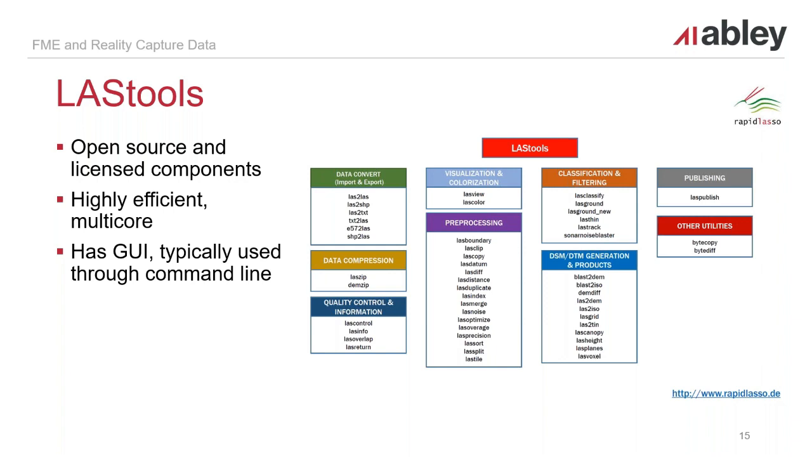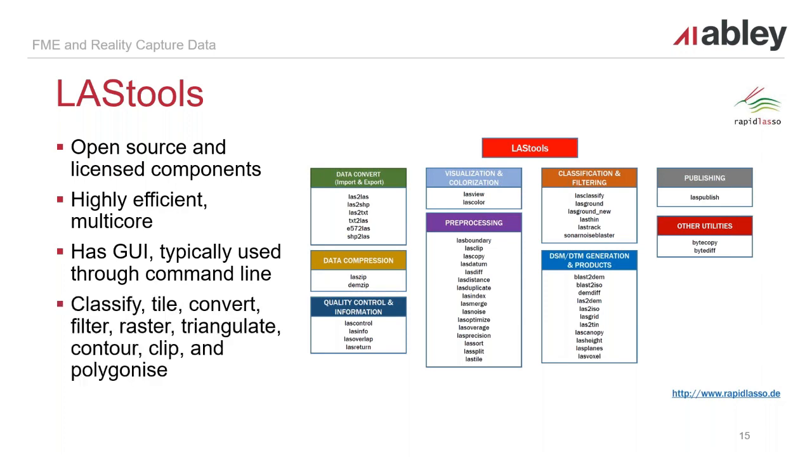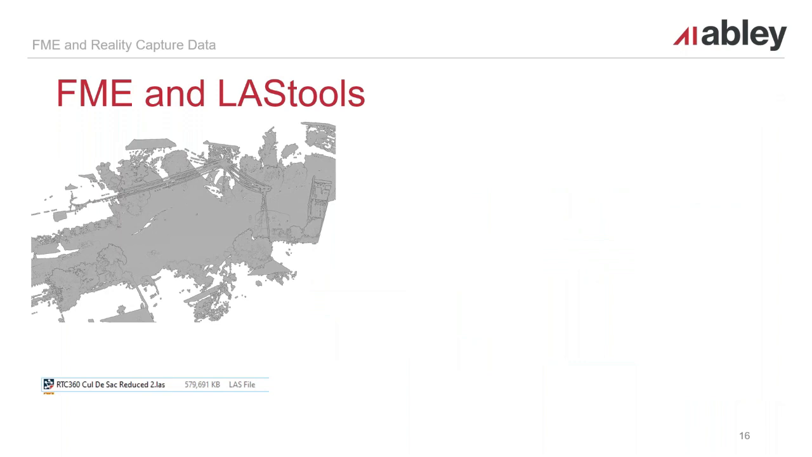It does have a relatively basic user interface, but typically the way I use it is through the command line, and this allows me to programmatically make requests to LAStools to do things like clipping or thinning of point clouds through FME. Some of the things that you can do are classify, tile, triangulate, generate contours, and generate polygons from your LAS data.